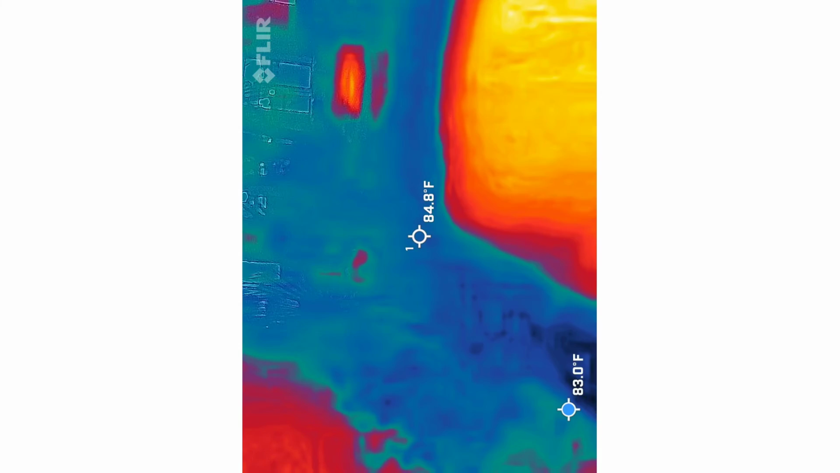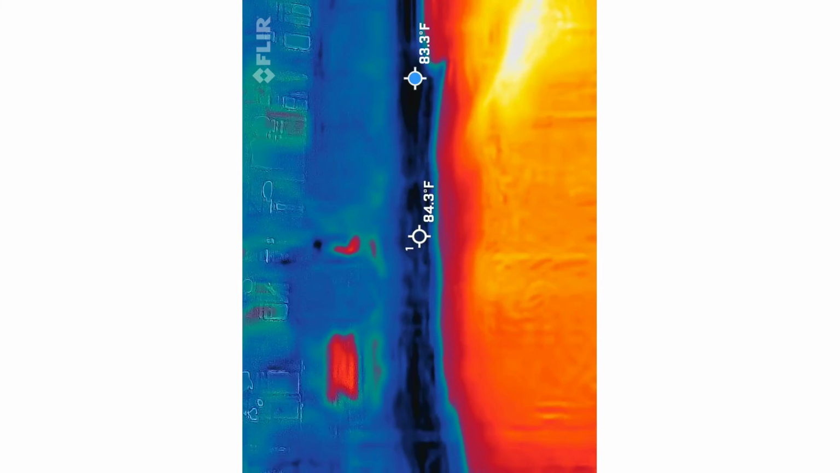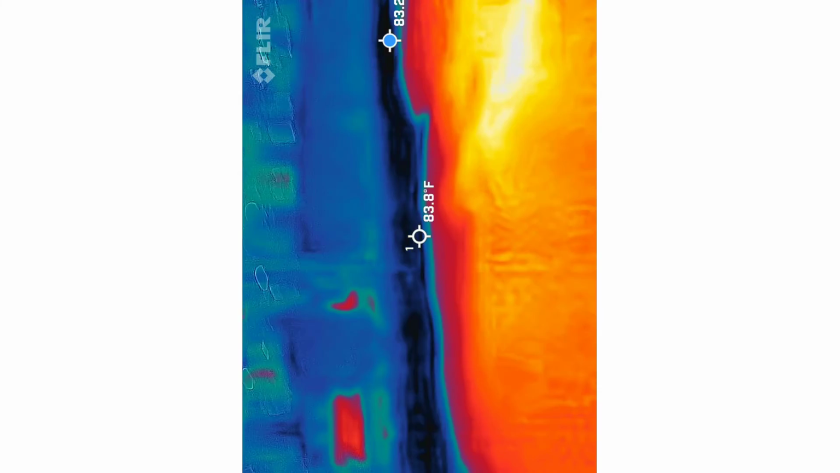I normally don't expect numbers. Did you get any colors while we've been in here? Yeah. Nobody else is giving me anything to eat. So I'm going to take one more quick round robin and pull us over to this wall.